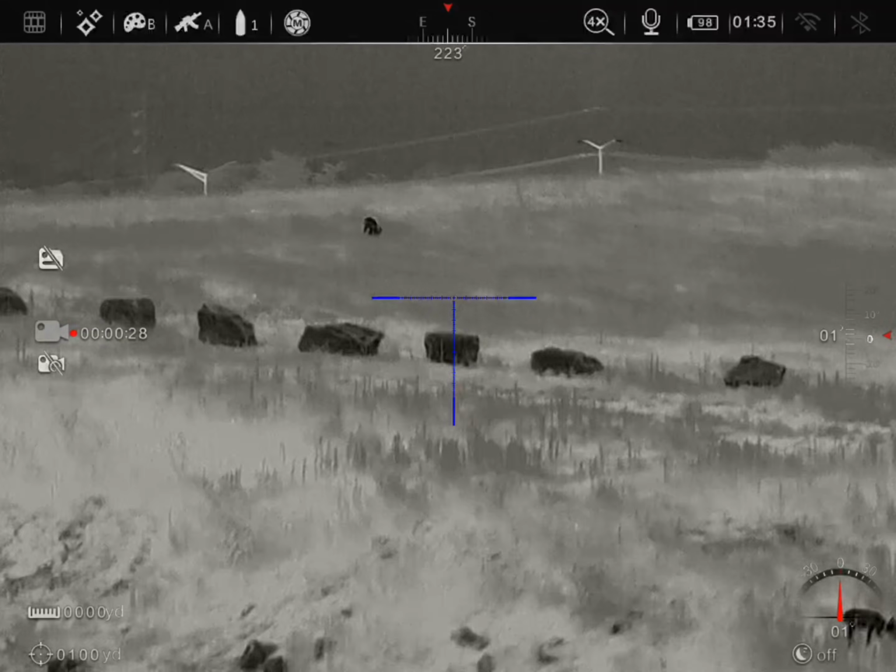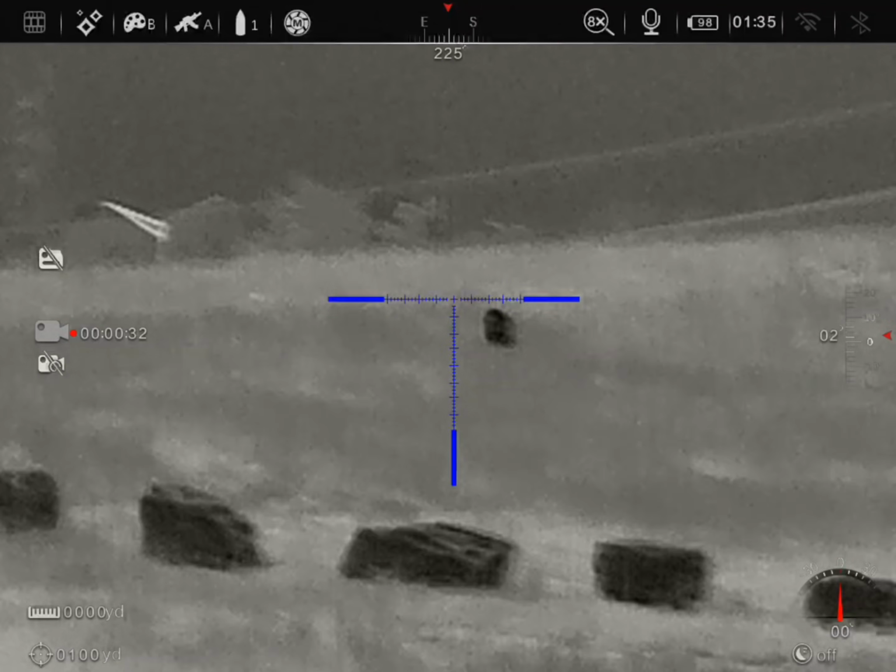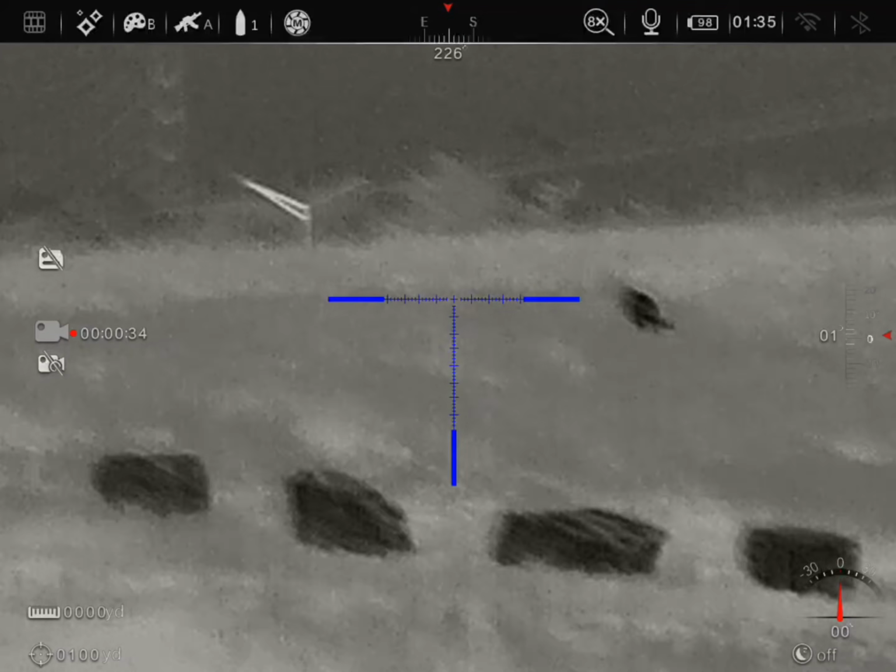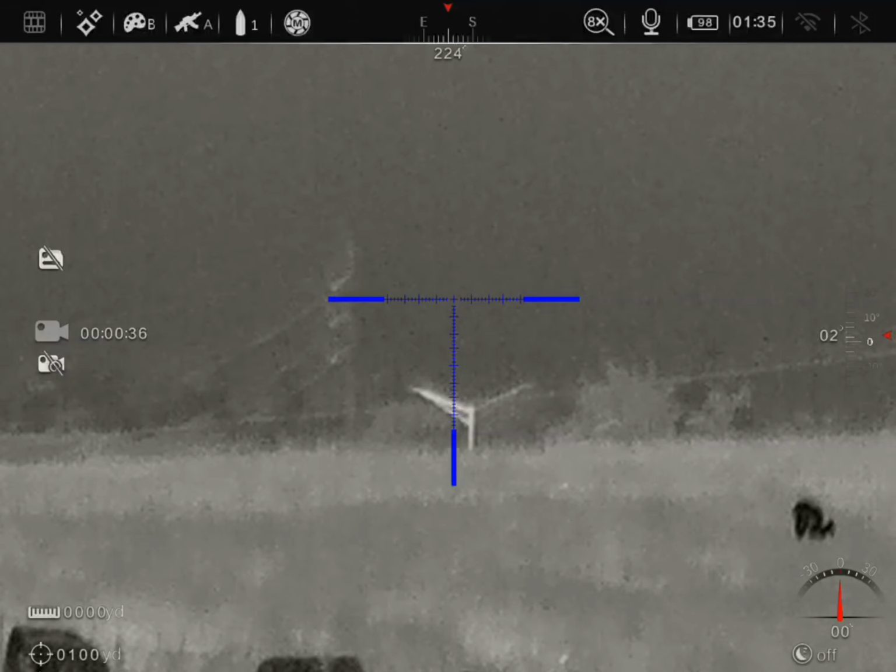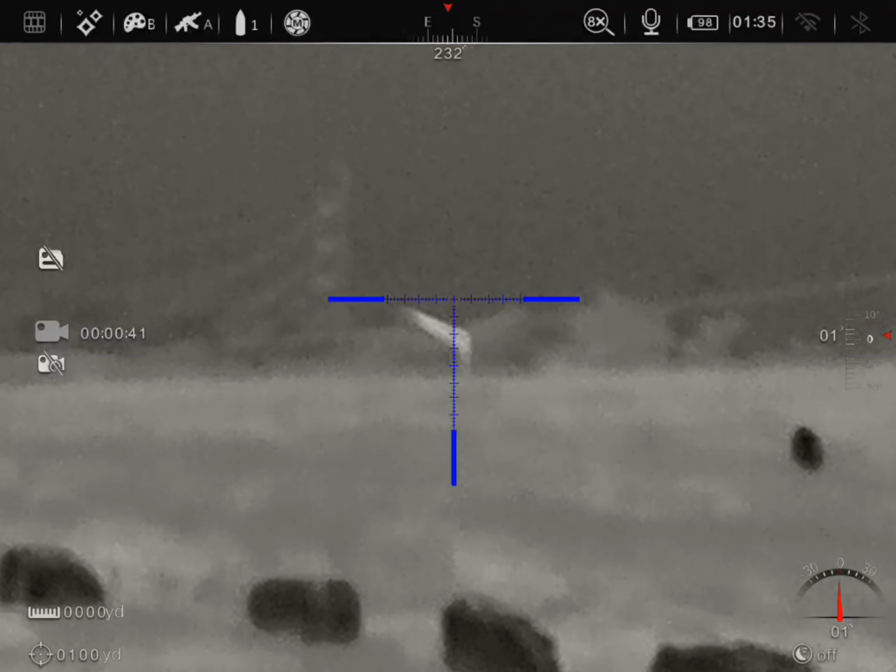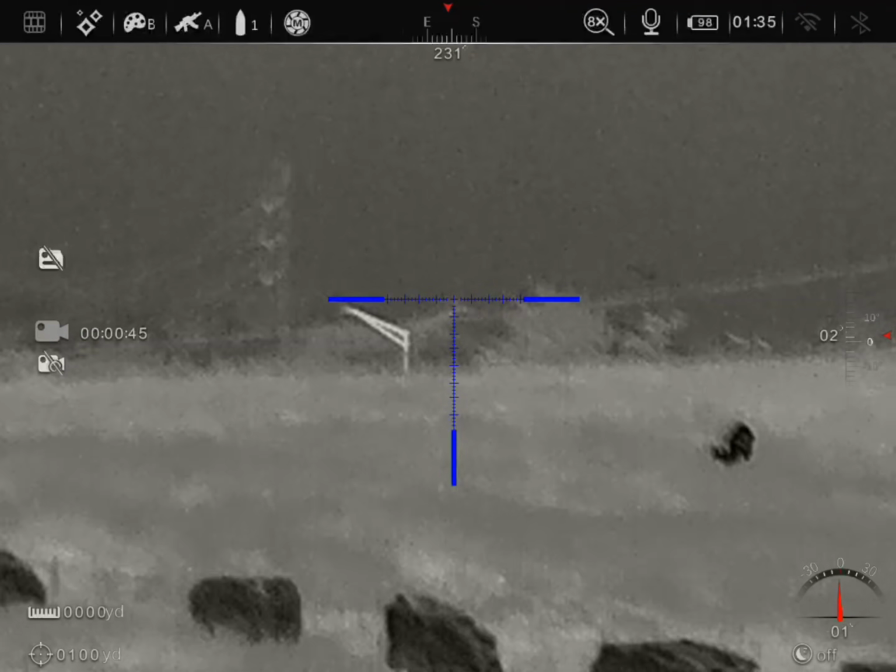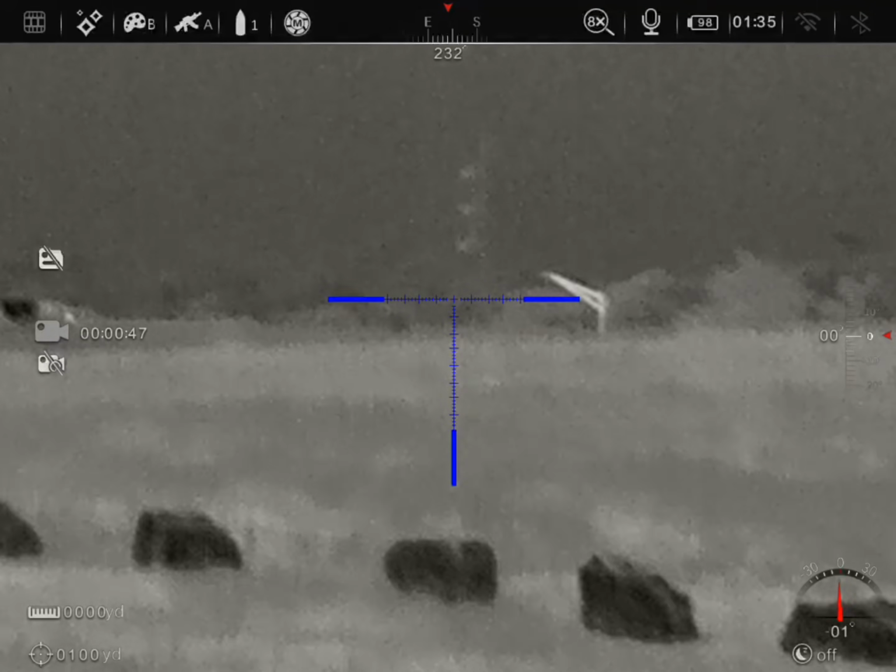Now up here, you got another one. That's probably another couple hundred yards away, so we'll go 400, right? Well, the background out there, it's about the same clarity. See, if I adjust it, it all becomes blurry. Go back, it's all about the same.